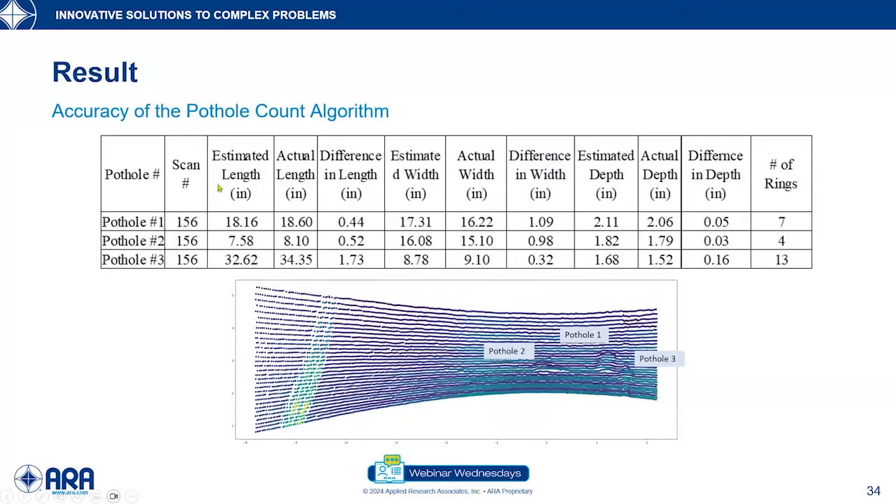This is the result of the pothole count algorithm. The first key thing to note here is that our algorithm is showing 3 potholes, which is what we expect. And we also have the side-by-side comparison of the length, width, and depth.